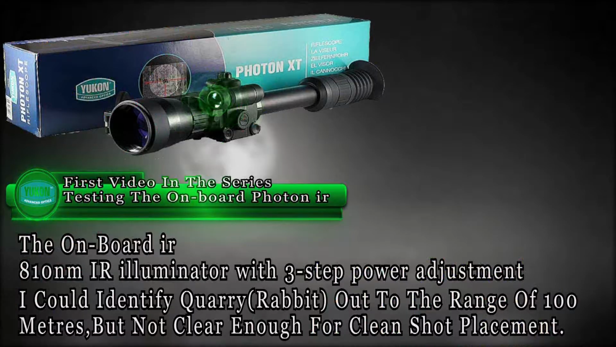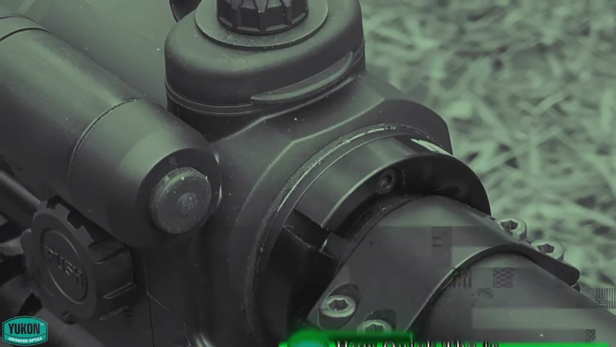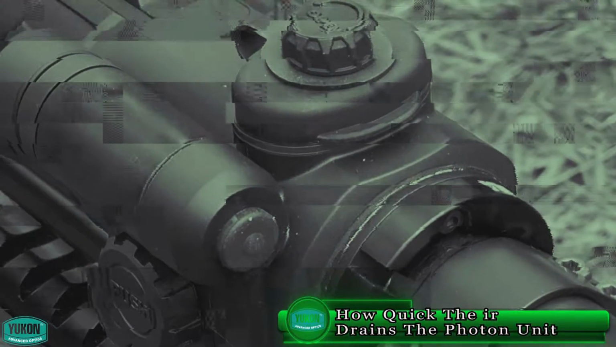Now on the rat shoot I will be using power setting 1, max distance is 30 yards, constantly on, and I did run into some problems as you shall see.